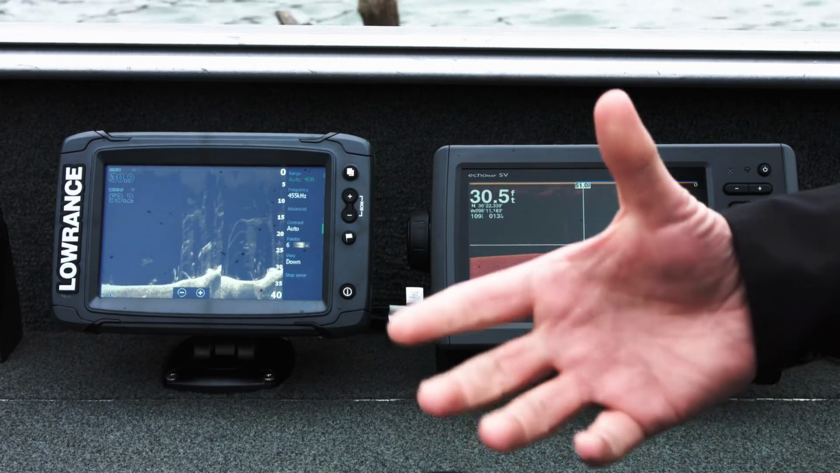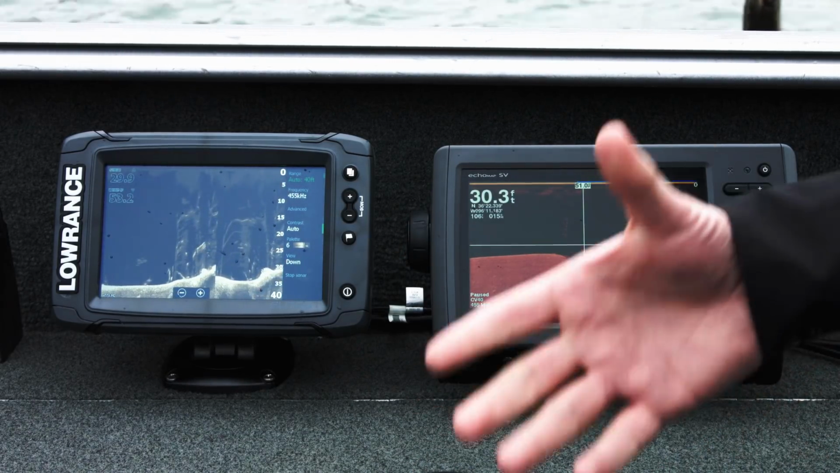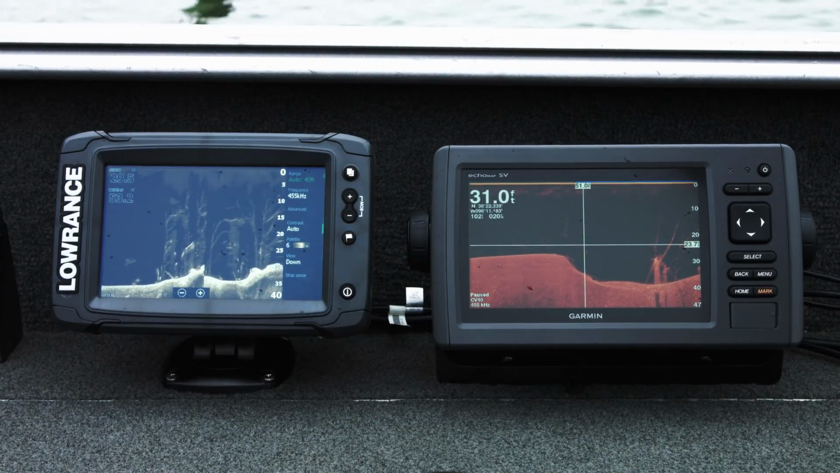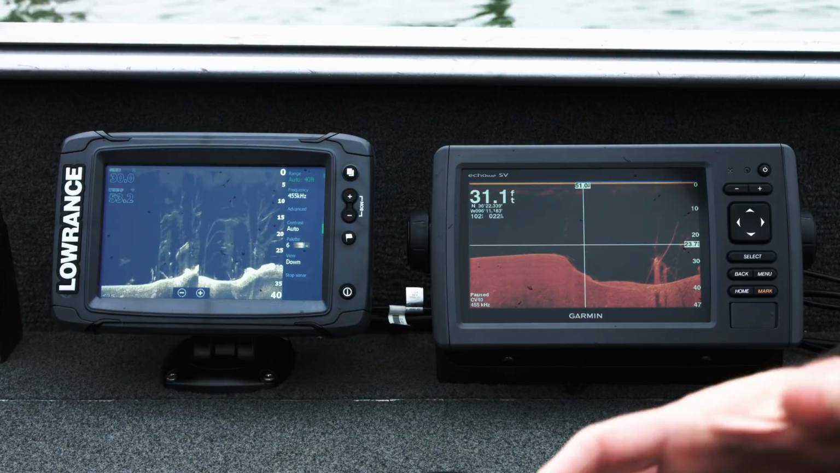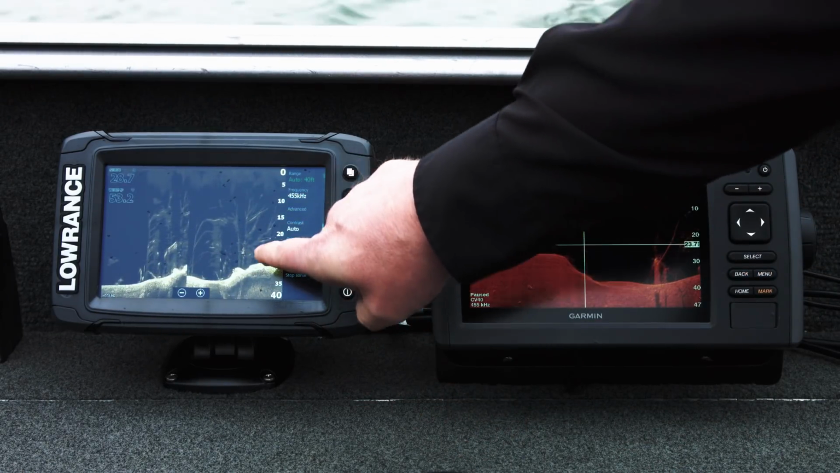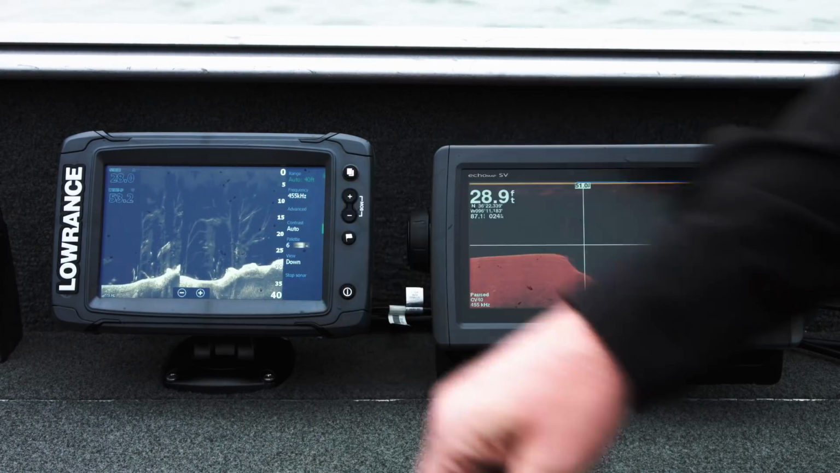To me, the number one reason of having a fish finder is to find fish. Call me crazy, but as an angler, if I can find structure but I can't find fish, I really haven't found a great tool. So with my product, not only do I see the trees in the structure, but I can actually see the individual fish surrounding them.